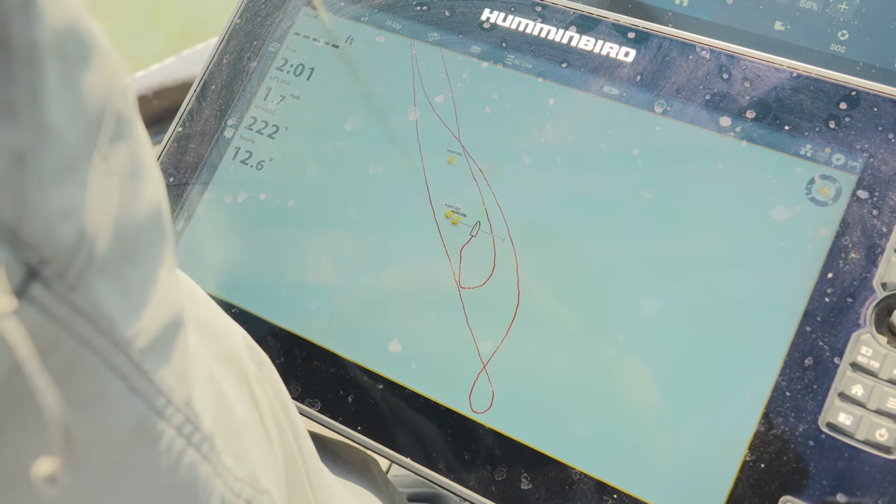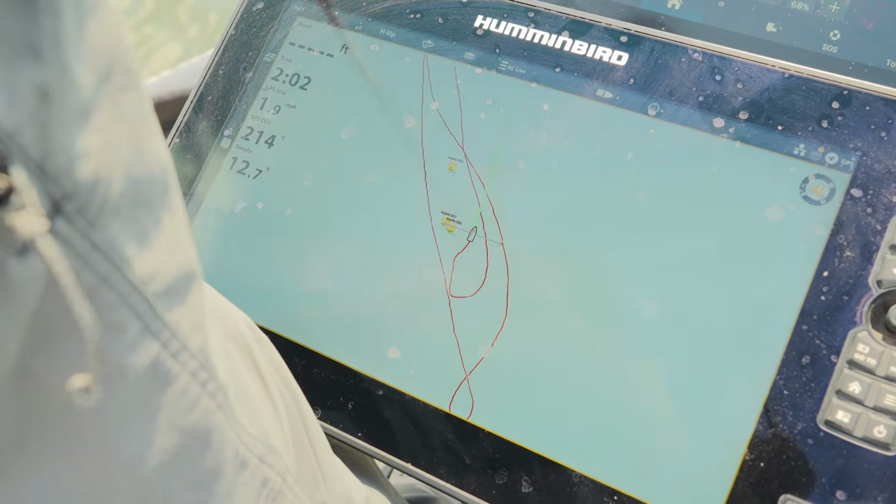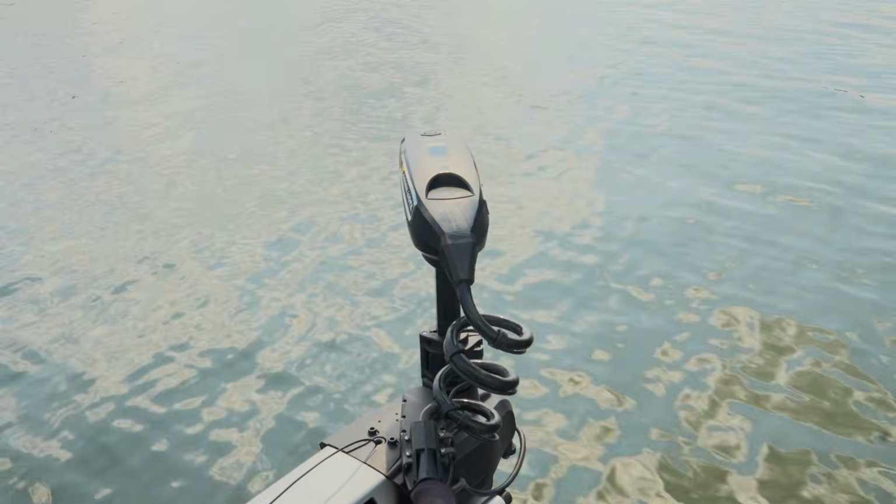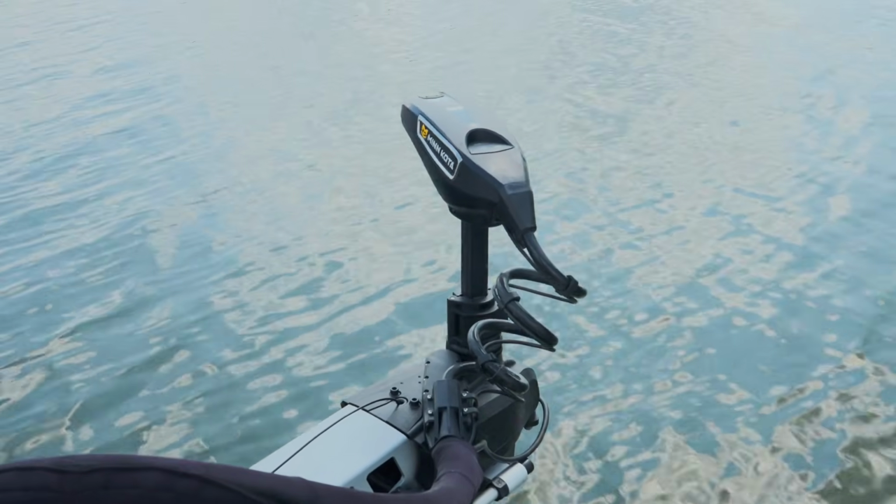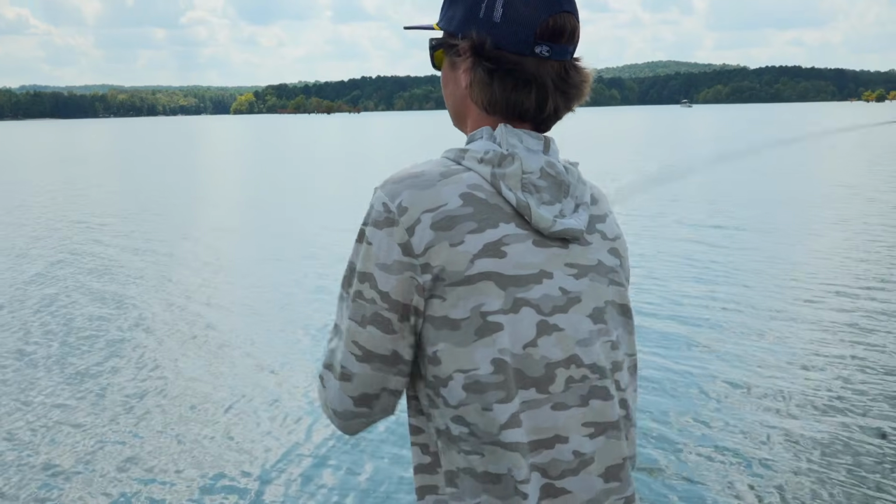So I try to get as far away as I can, and I try to creep up on them on the trolling motor. I don't really just see the fish and throw it in neutral and turn the motor off. I usually just try to idle by, cut the motor off and troll up real slow to them. And usually that seems to be the best way to get those pressured fish to bite. Here's a couple.